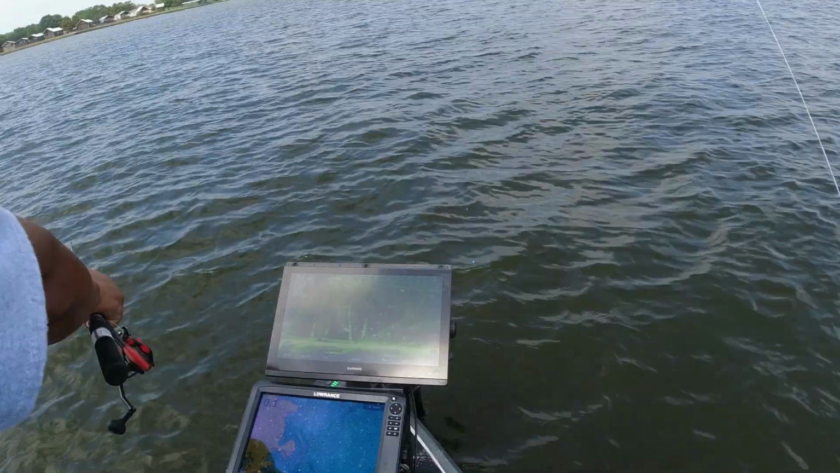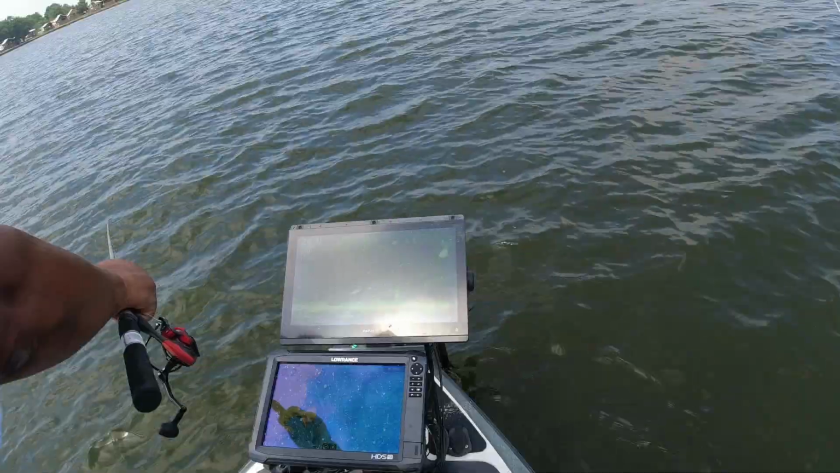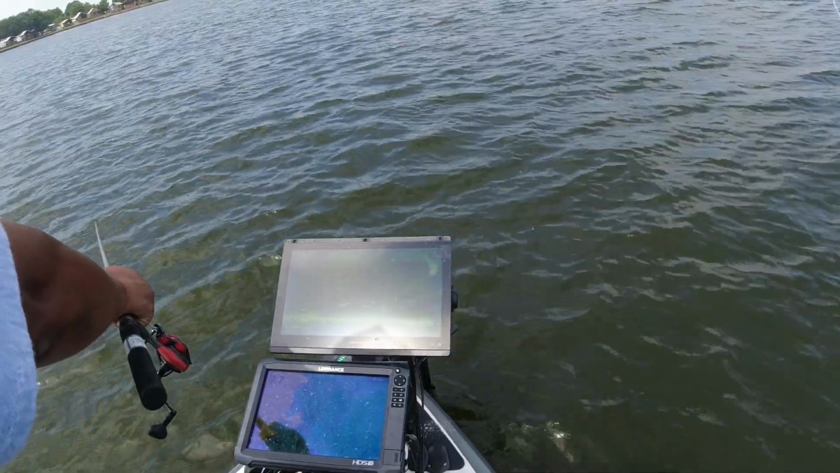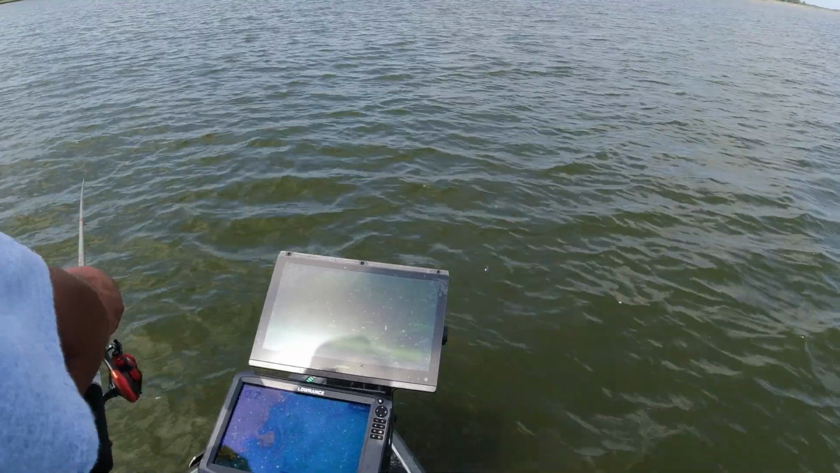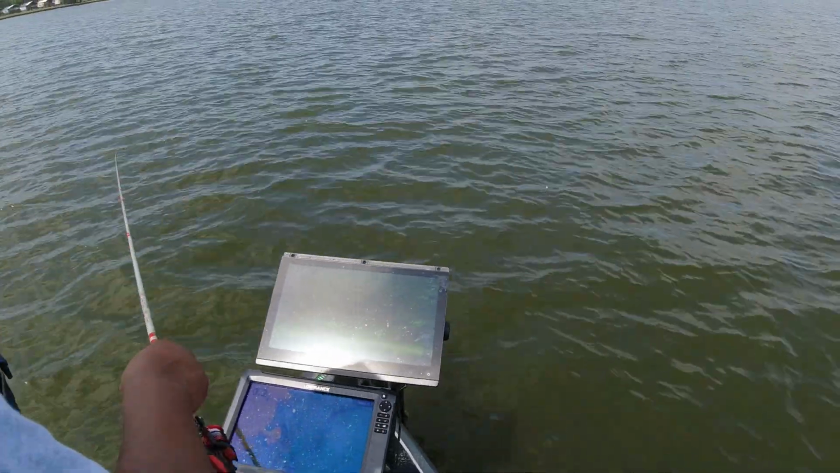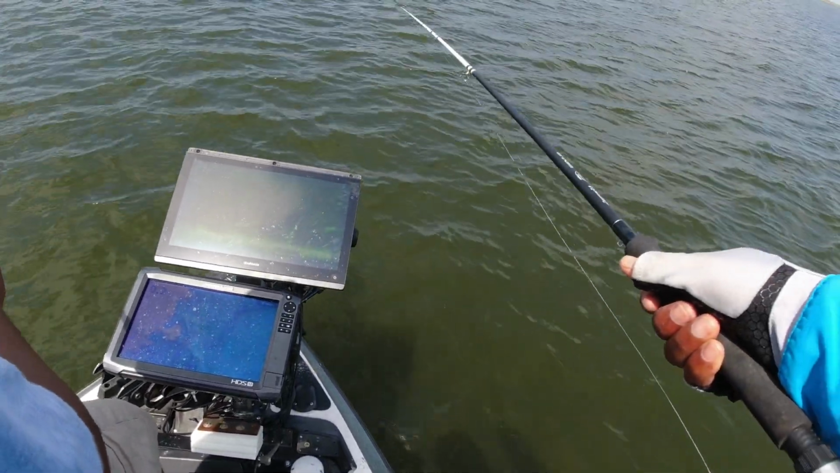Right there. You got a split shot on? No, just... he's turned toward the tree. Right there. At him. Kind of weird. It has to be. There's two there. Looks like two. Let me go and put that blue on.